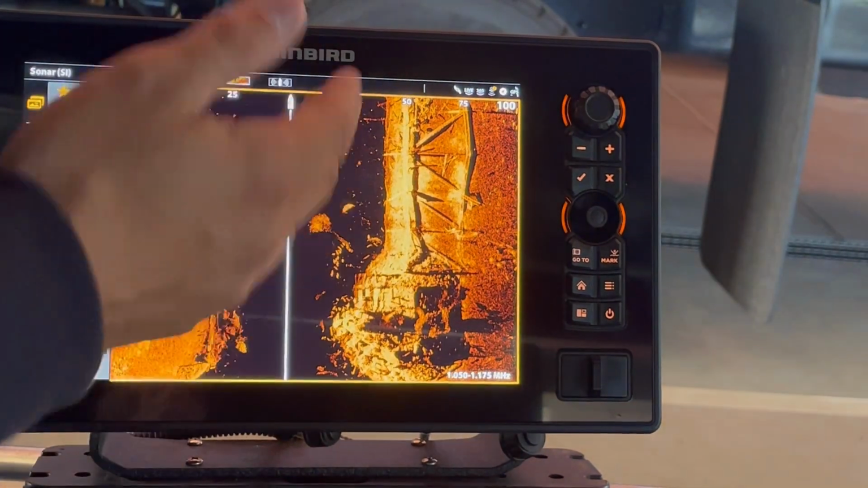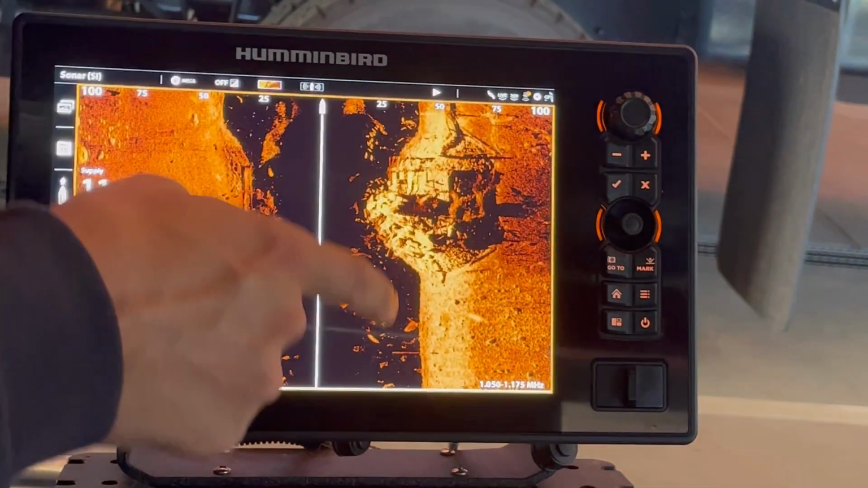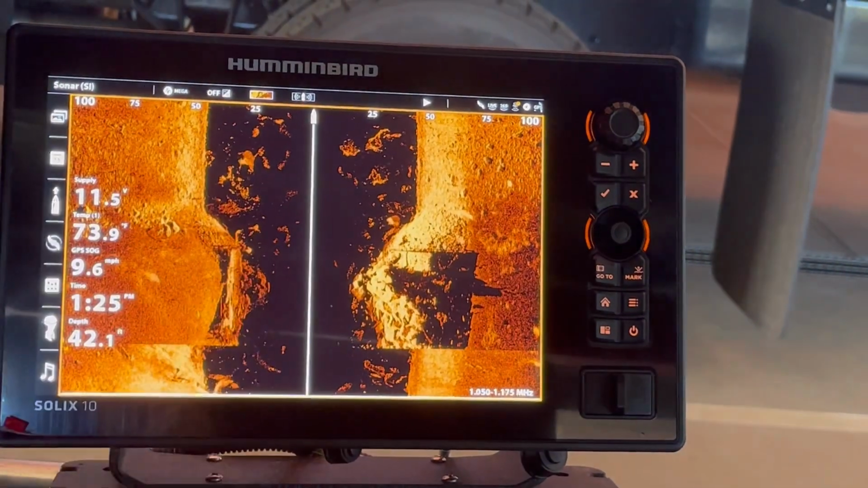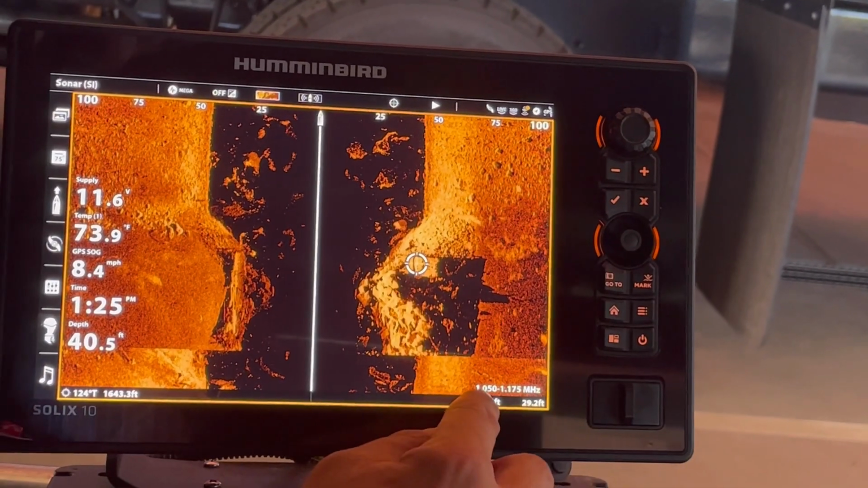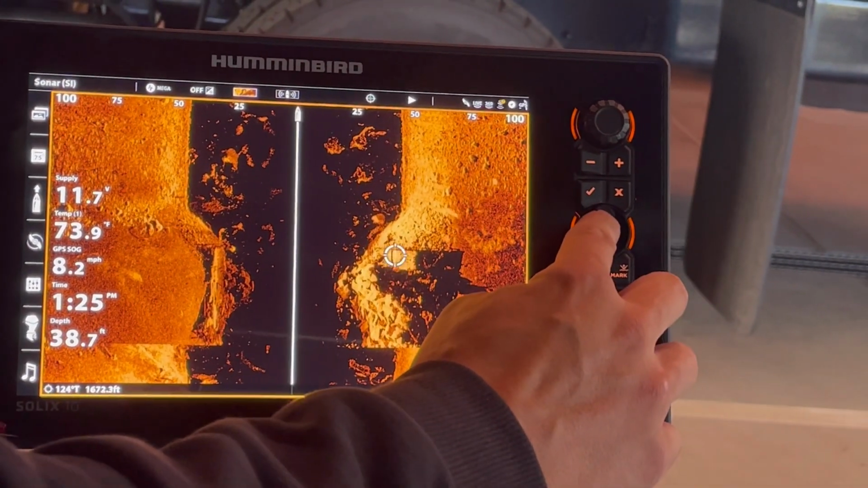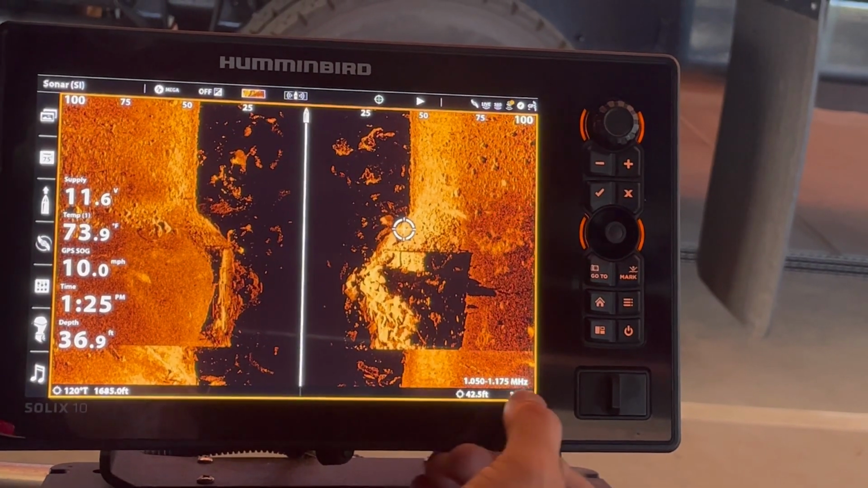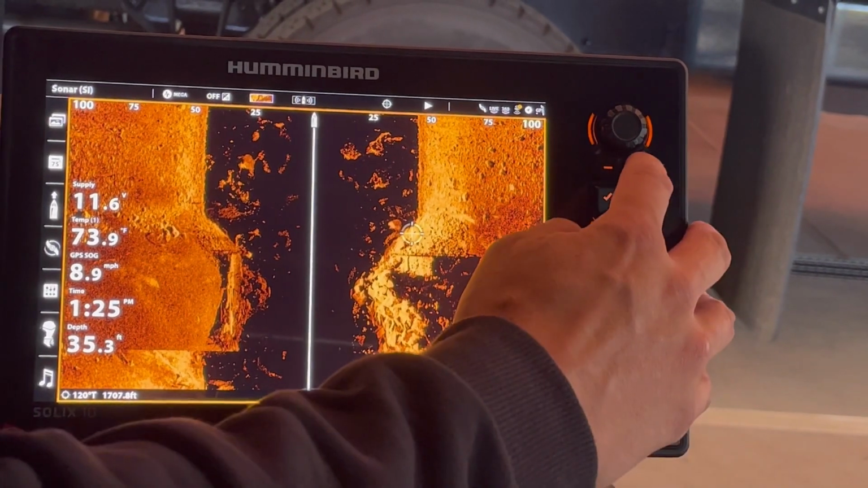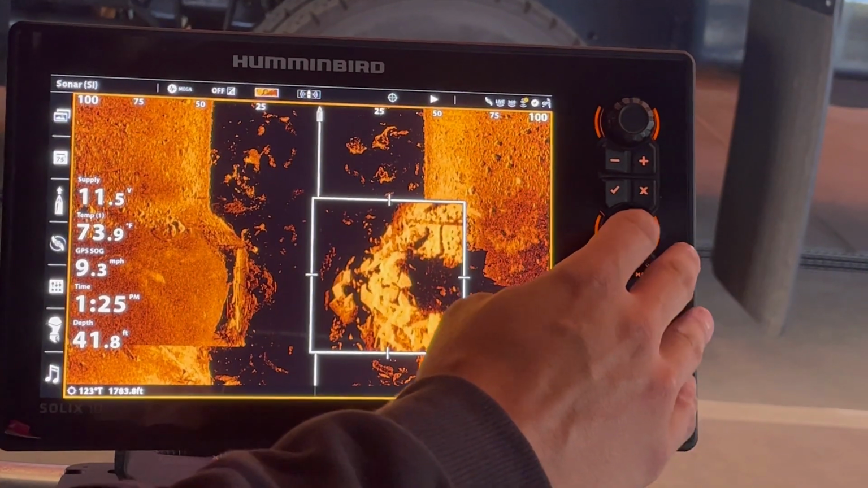And then using this side imaging, if something does pass us, we can always scroll back to it and look around. We do have some other little features. When we're using this cursor, it's going to show how deep and how far away from the boat it is using these readings right here. So if we're looking at something, let's say, just some arbitrary points here.